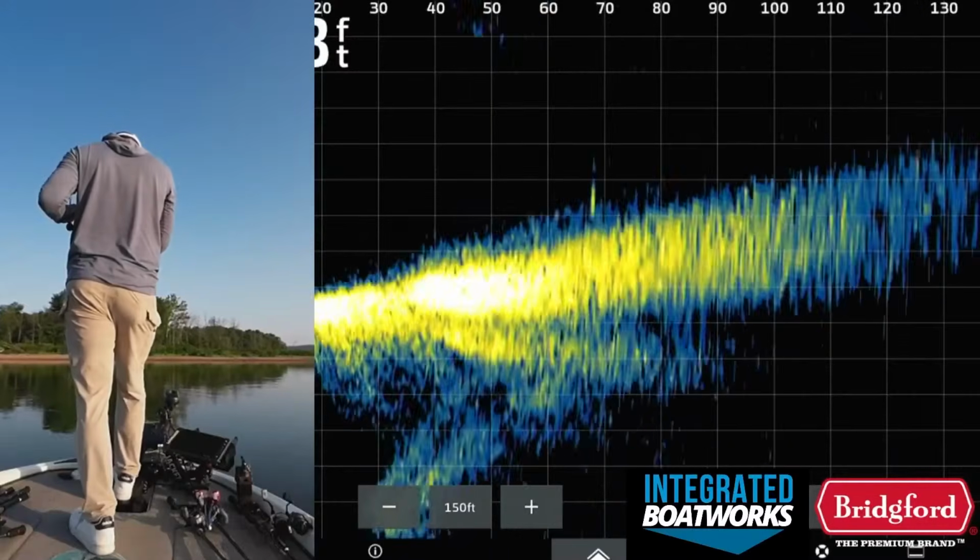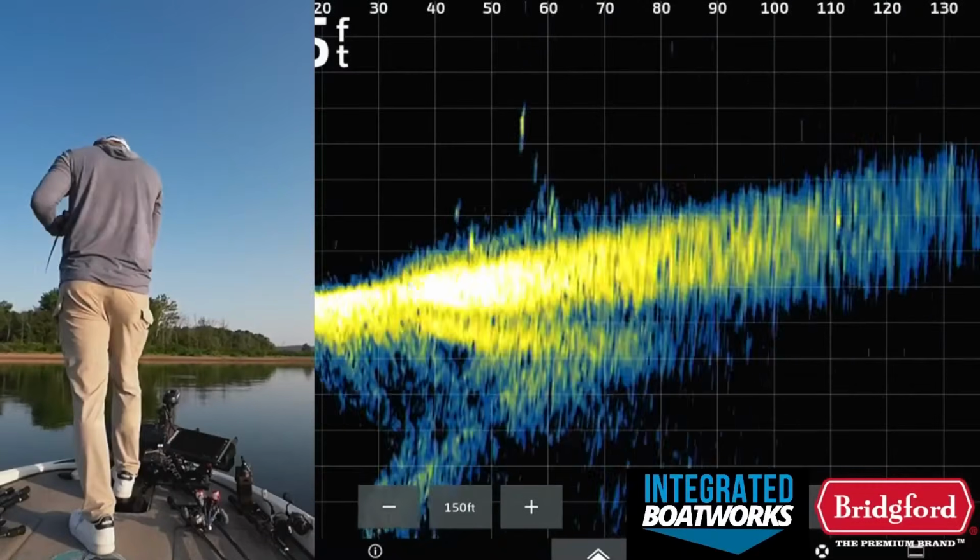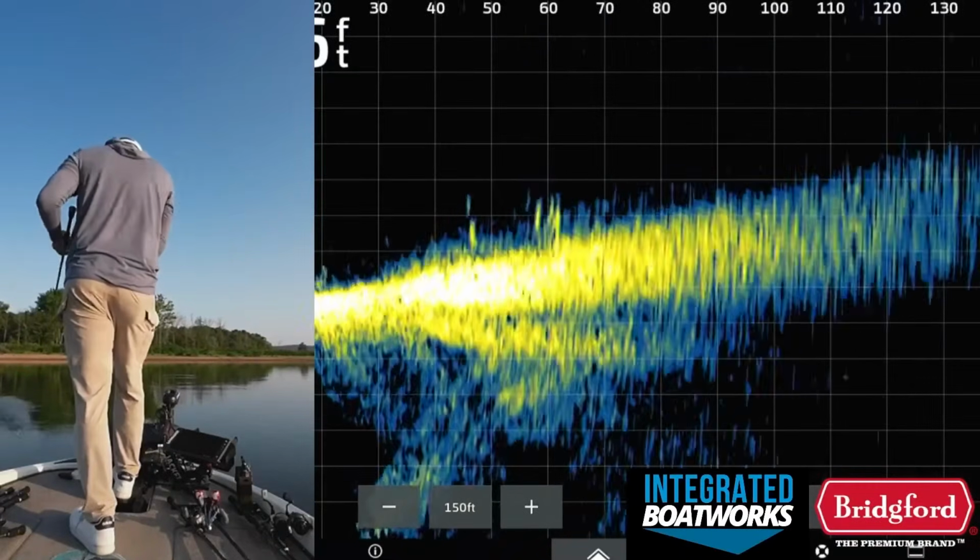Just trying to see if I can find that wad of decent fish that was over here. Is that them right there?